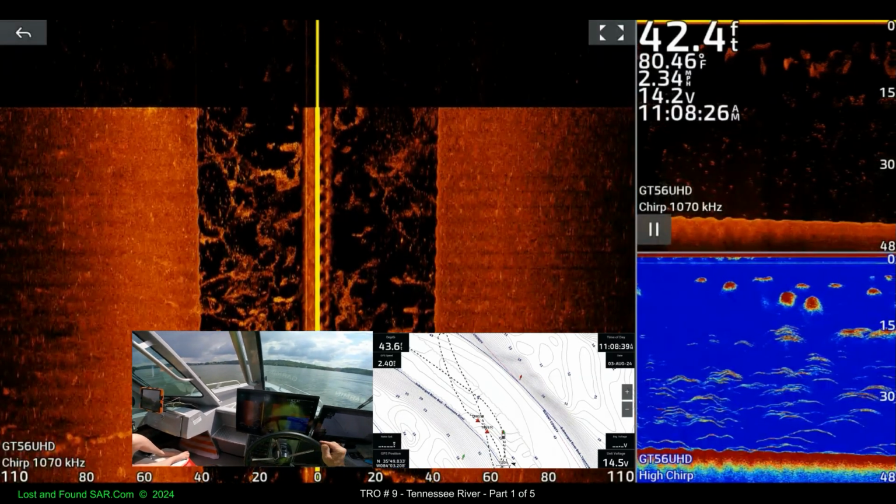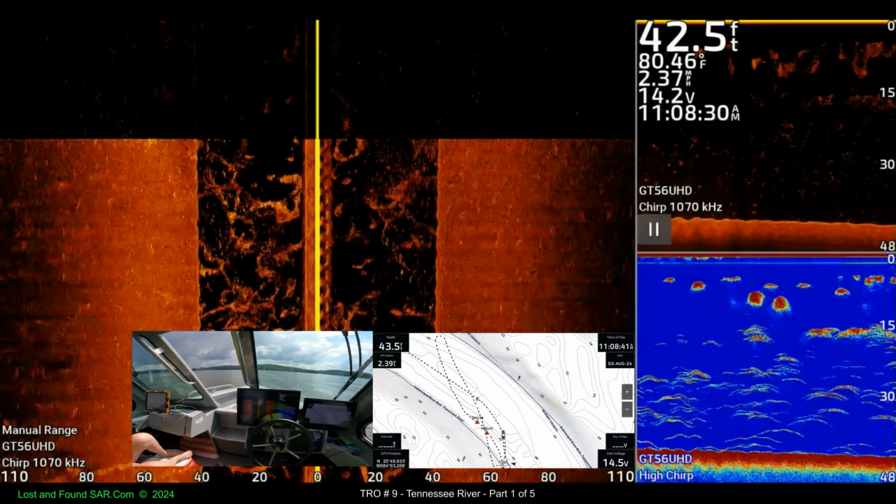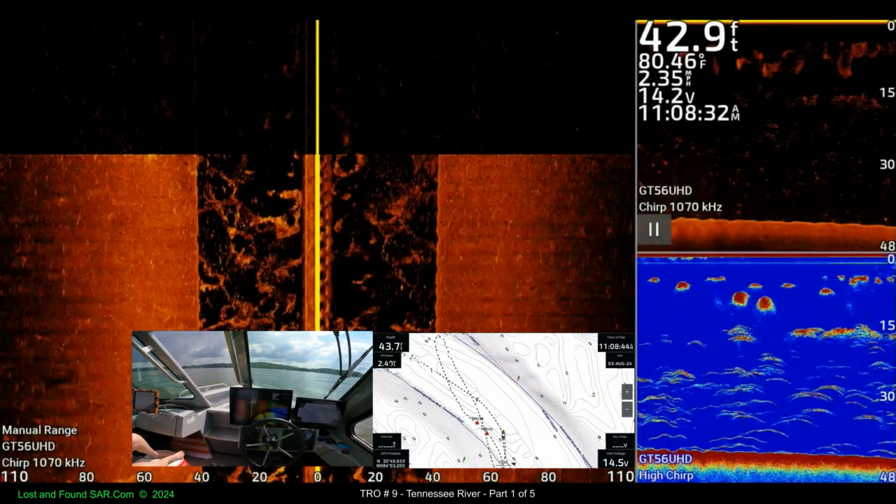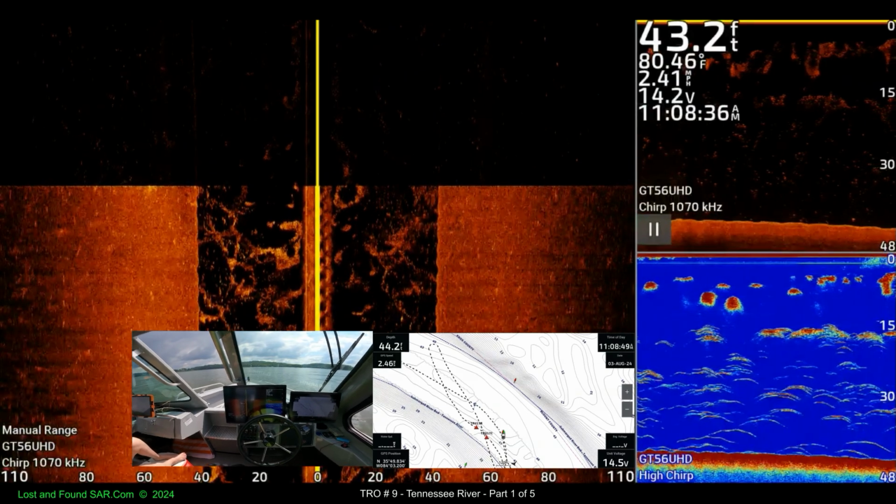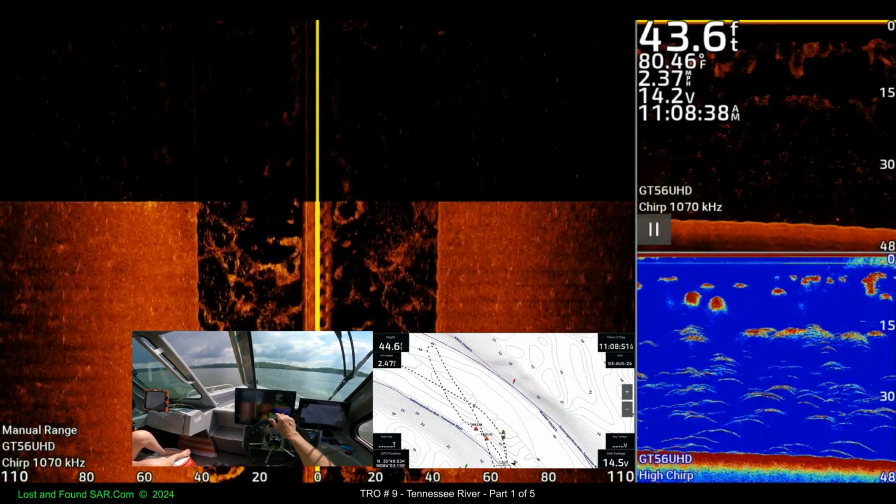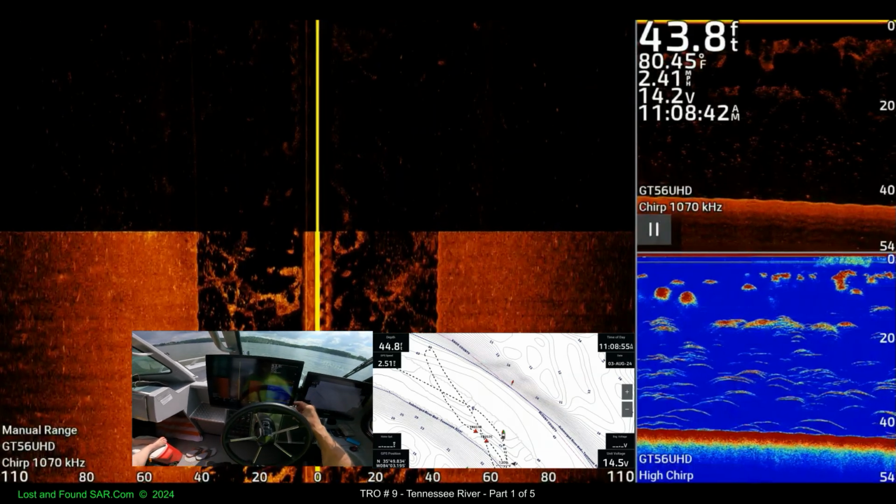Go back. Uh-oh. That's not a good sign. That don't look good. I think we just lost our transducer. Can't be though, we still got a bottom scan. Right. You need to change that.